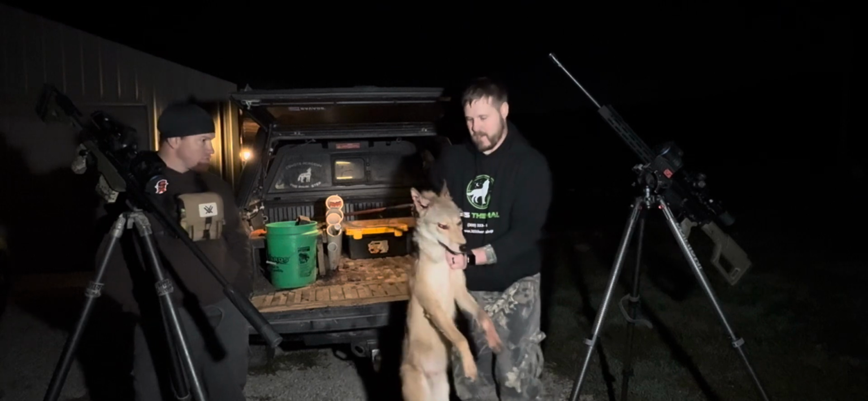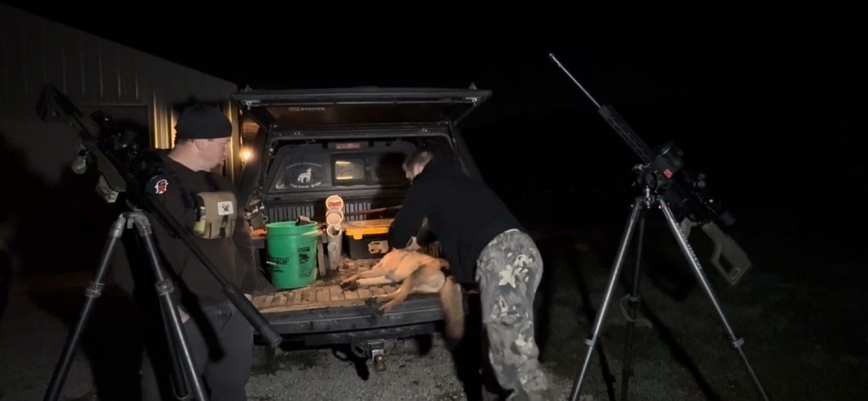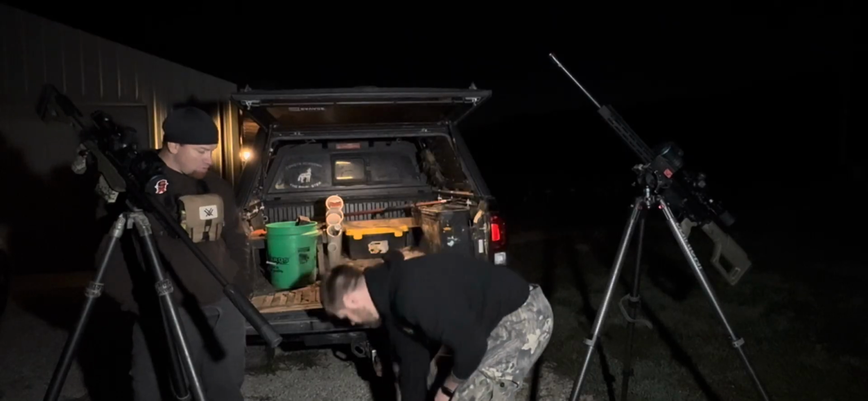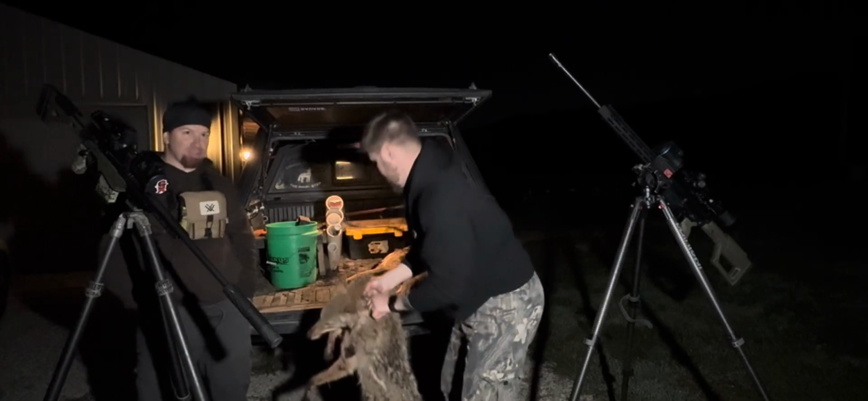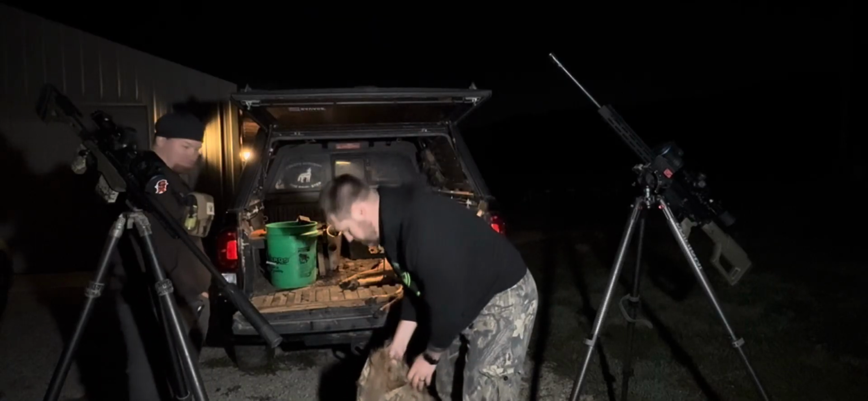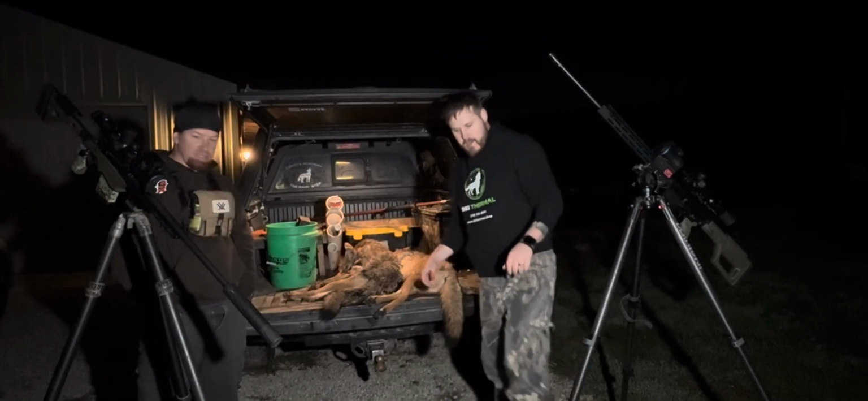Down here in this part of Ohio, there's definitely more population, and I heard that we had one spot where they just all lit up because Colt busted out his little squeaker. Yeah, my magic squeaker. About 40 of them opened up in every direction, so don't underestimate the power of the squeaker. Yeah, we were able to get it done.